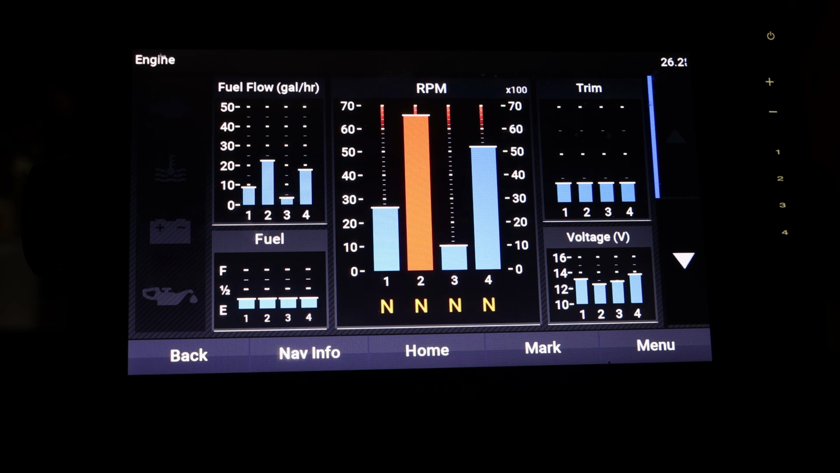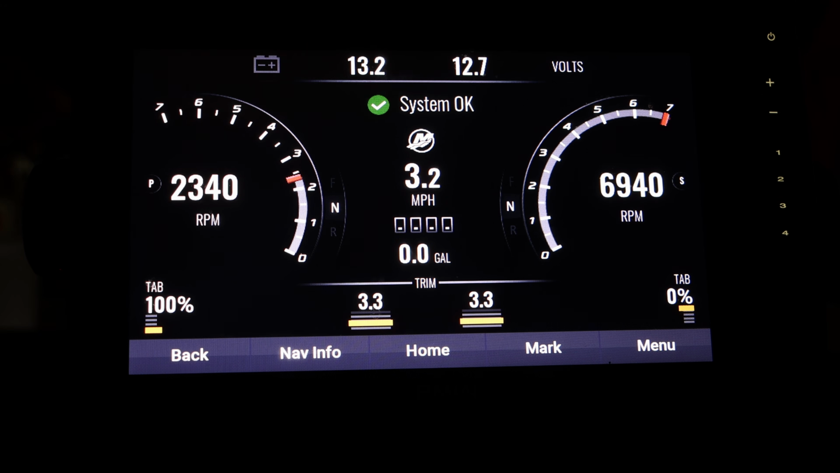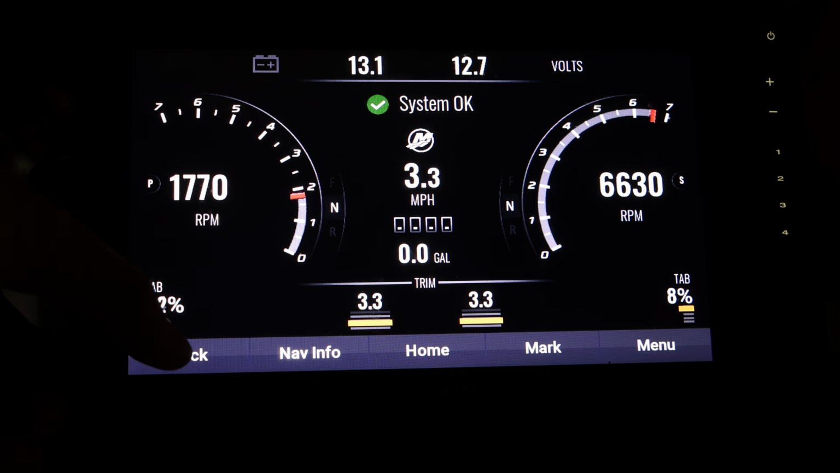Then right here is your engine, which, as you know, I do not have an engine on this, so this is really not a useful feature for me, but if you have it on the boat, here you go from Mercury. And like I said, I don't have a Mercury on my kayak. At least I don't think I do. I might, but apparently no. So I don't really use this feature personally, but it is there for you boat guys.